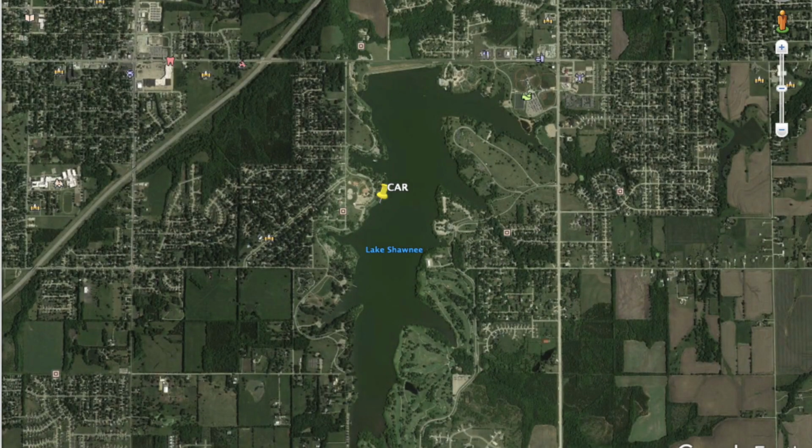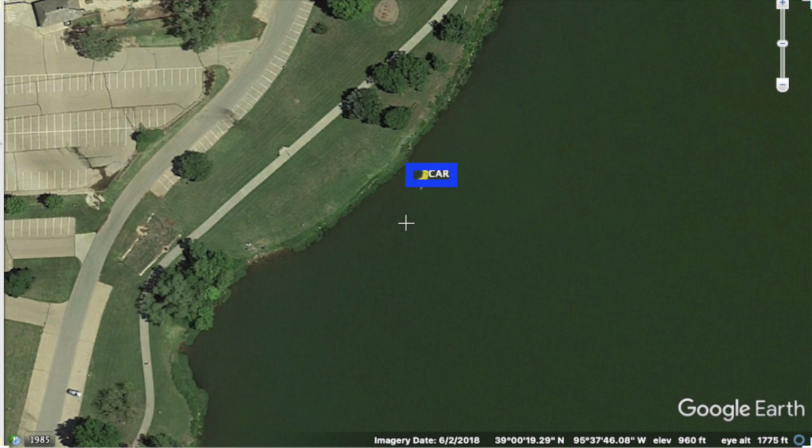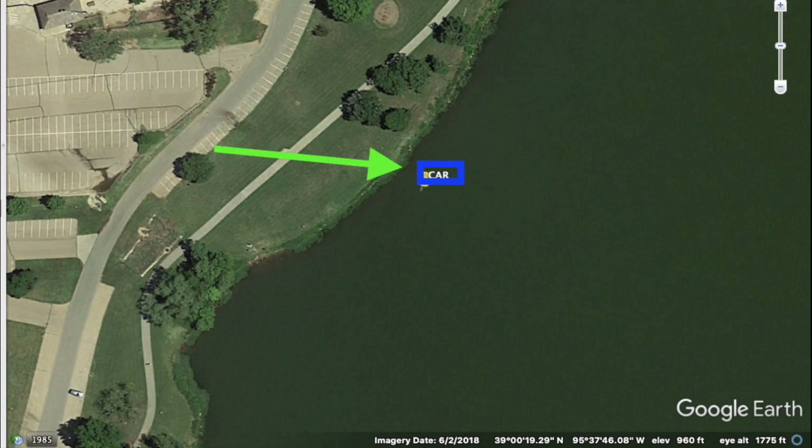All right, guys, this is Lake Shawnee in Topeka, just a little neighborhood lake on the east side of Topeka. Looking at it from a macro view, you can see where the car is. Zooming in, we can see a couple of different roads there. Based on the orientation of the car that I got from graphing it, I feel like there are two different options for how this car went into the water. We'll get to how I determined the orientation in just a minute.